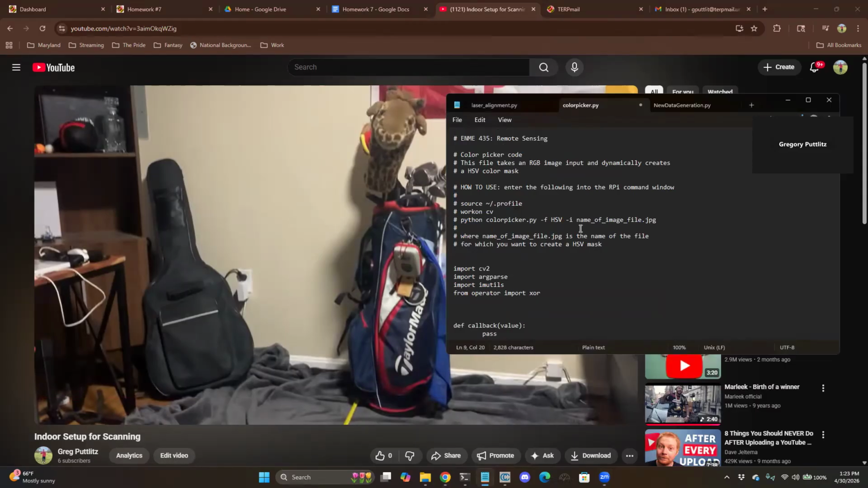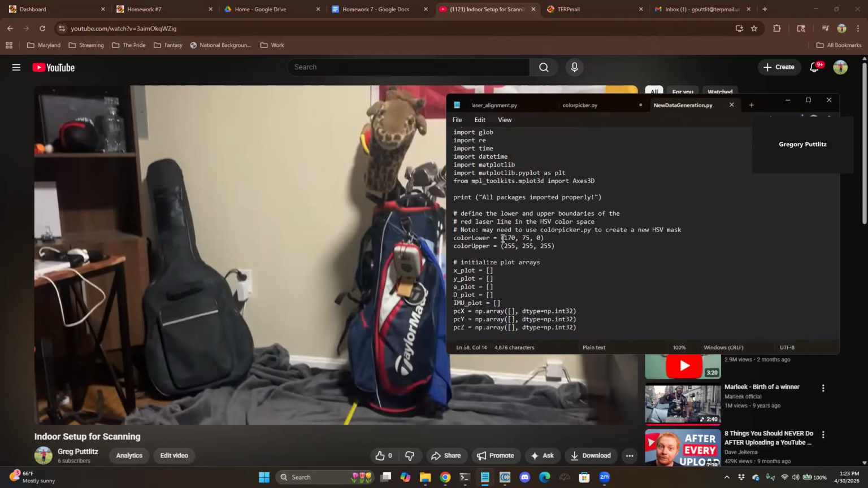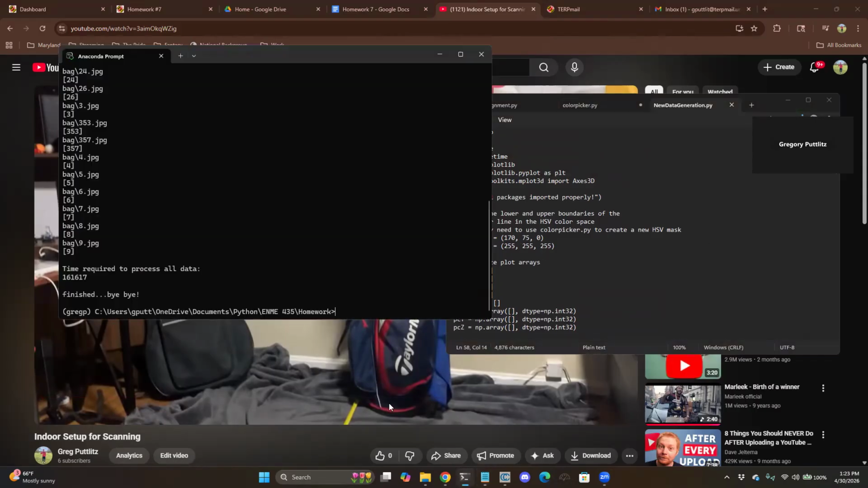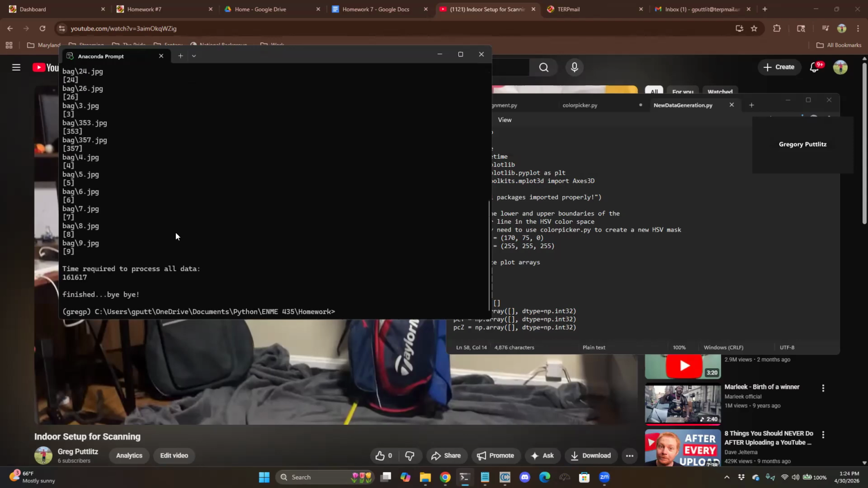Using this colorpicker.py script, I can pick different H, S, and V values, which I then input into this data generation script, which are 170, 75, and 0. This script goes through each individual file in this bag folder, reads the HSV values through all the different JPEGs, and outputs a text file to read into CloudCompare.